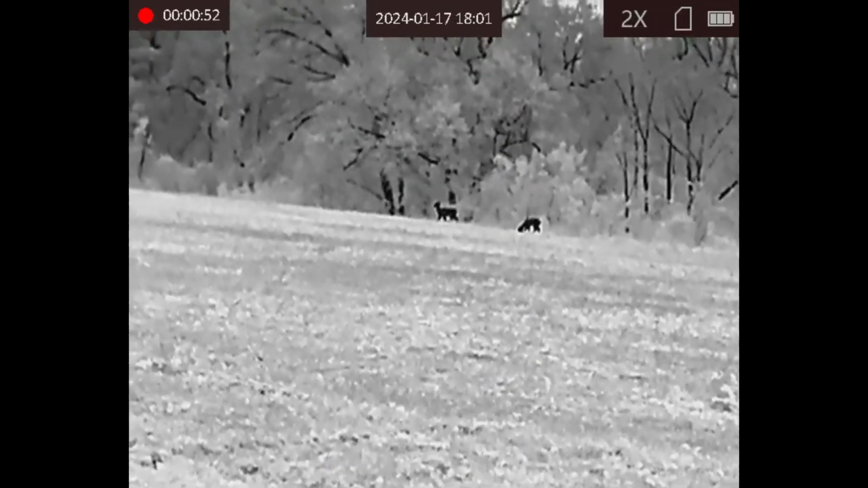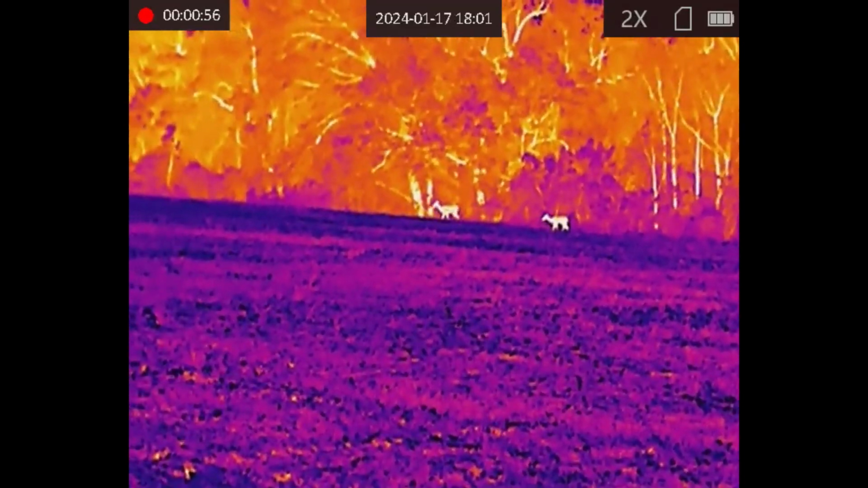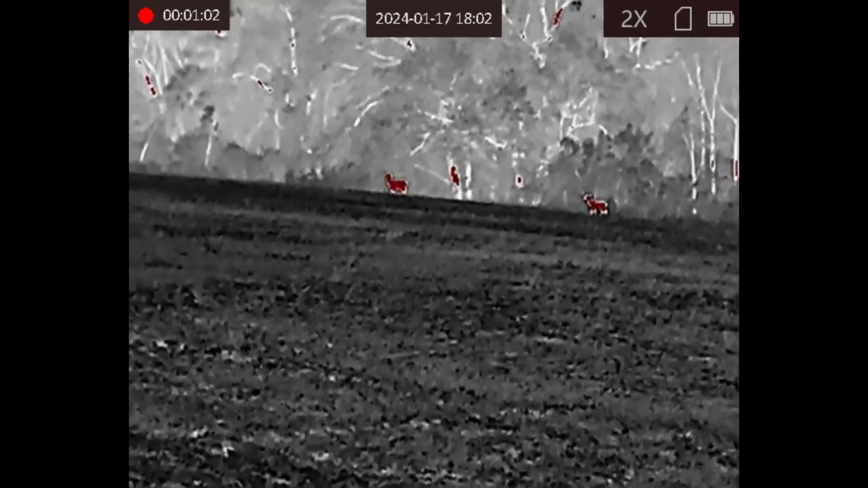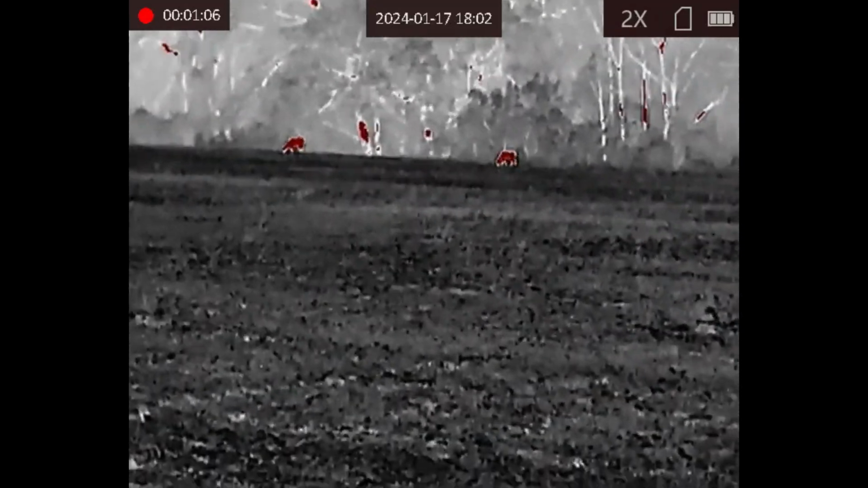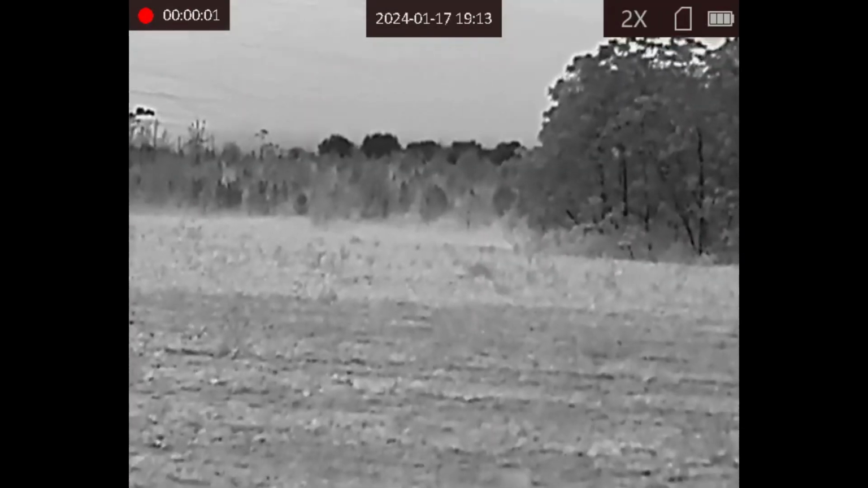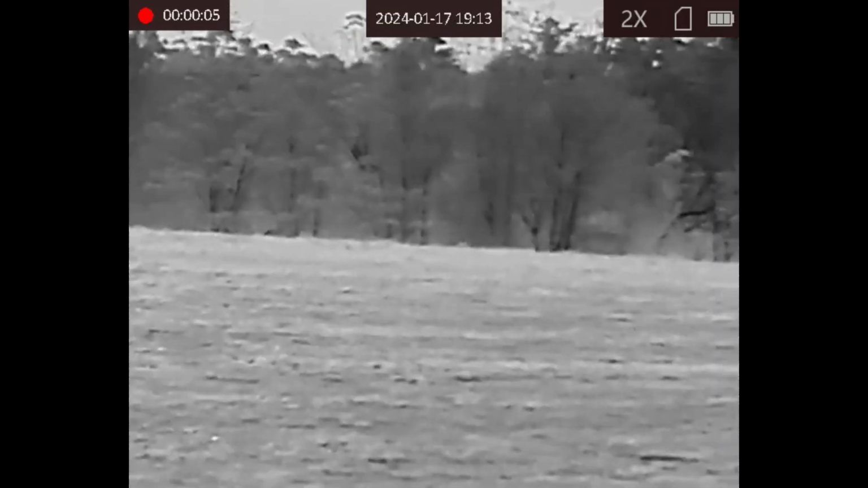And the resolution you're looking at is the 1280. So it's a very clear image. It's actually really crisp, except for when you start zooming in. Now, that tree line in the far back is about 190 yards away.